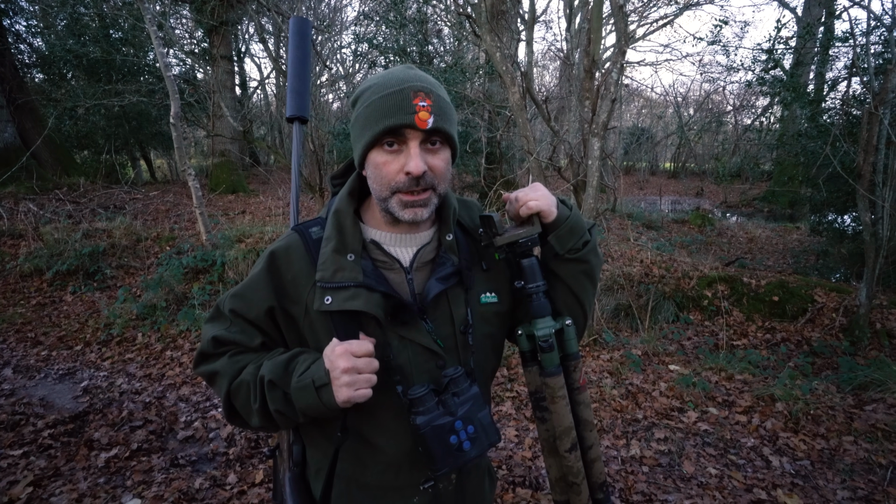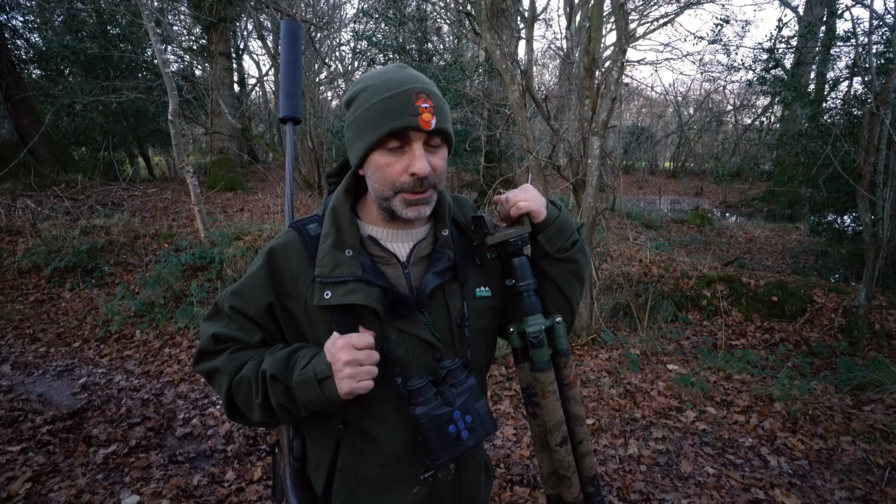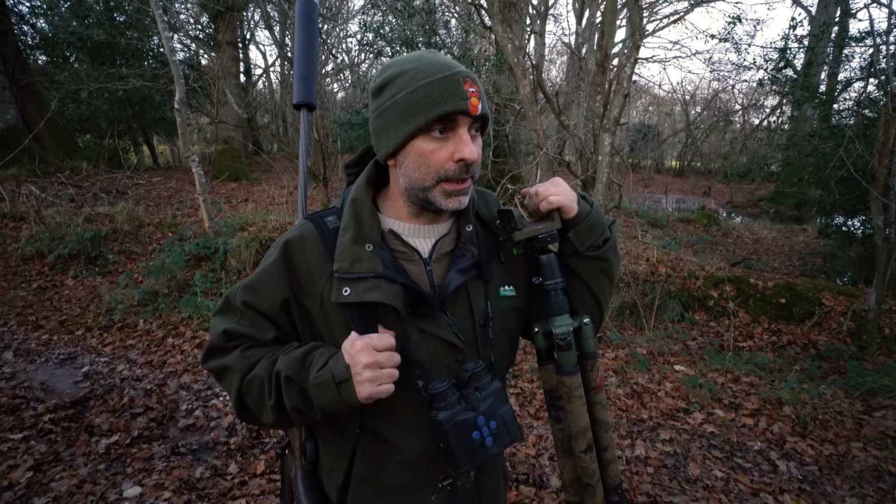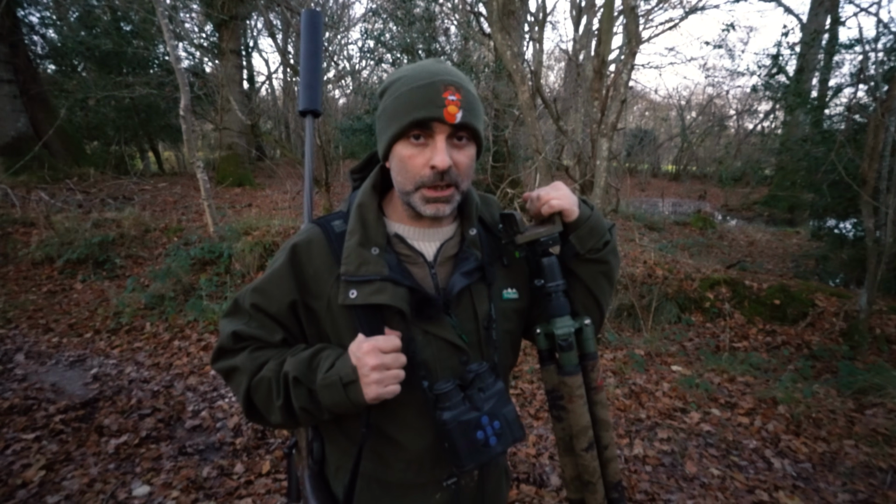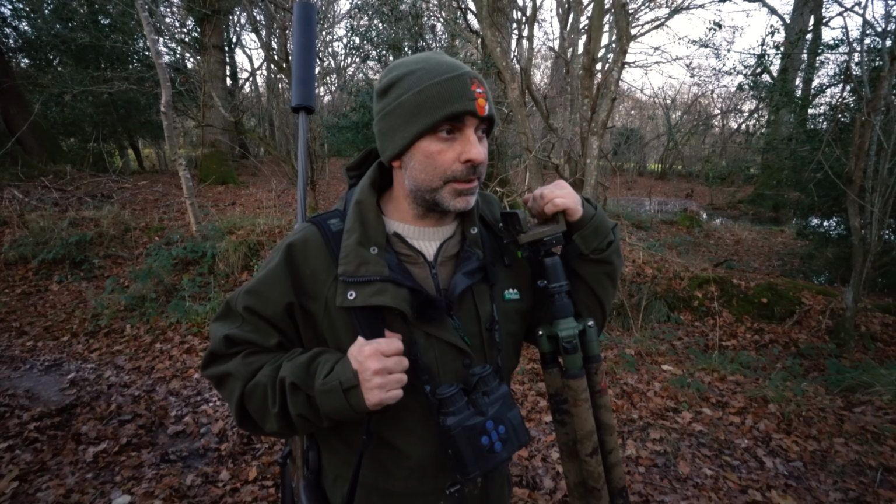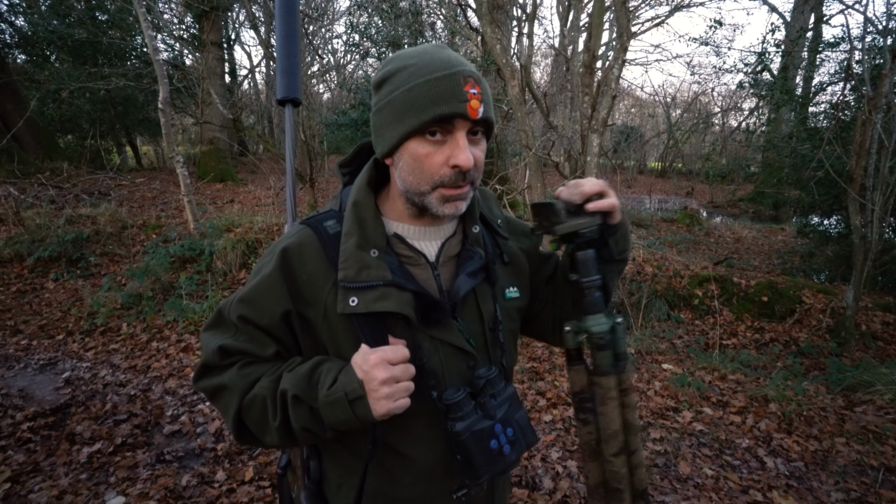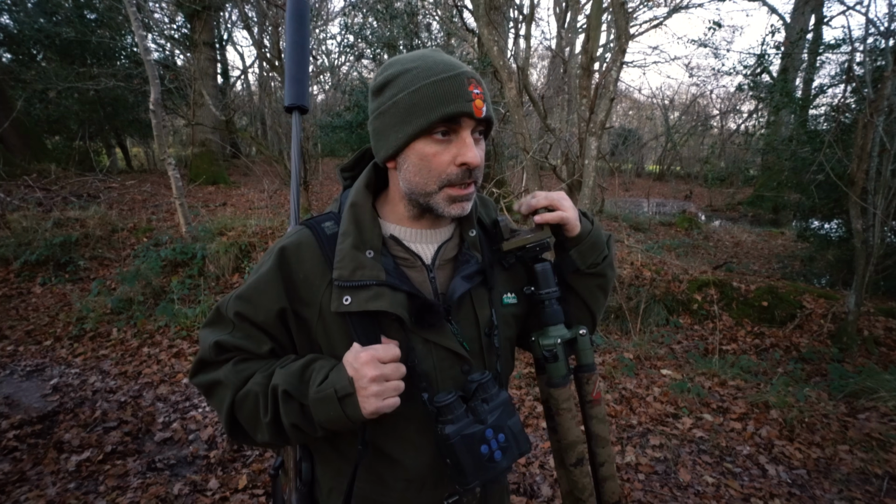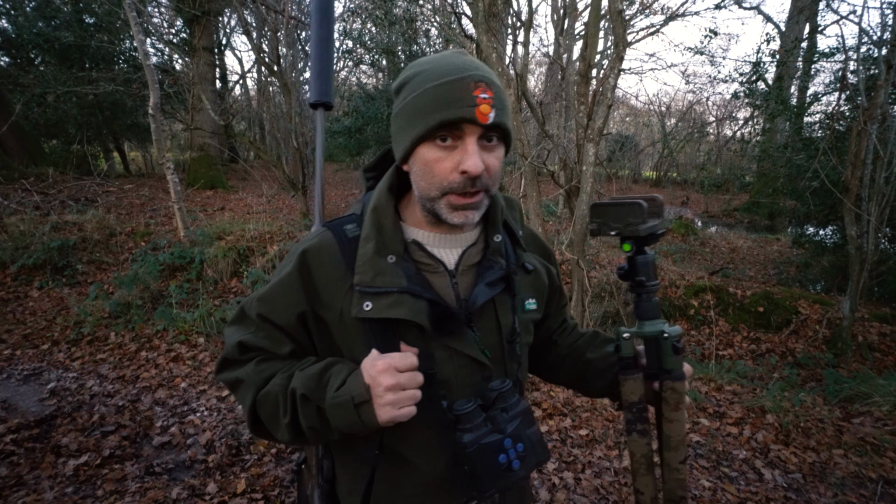Back out again for another look for a deer. We didn't have any luck last time, but I was up here a couple of weeks back and got one, so we'll try our luck here again. There's been quite a few around. We've just seen some in one of the fields down the bottom there as well by the road, so that's a good sign. So we'll head down into these fields and have a look here.